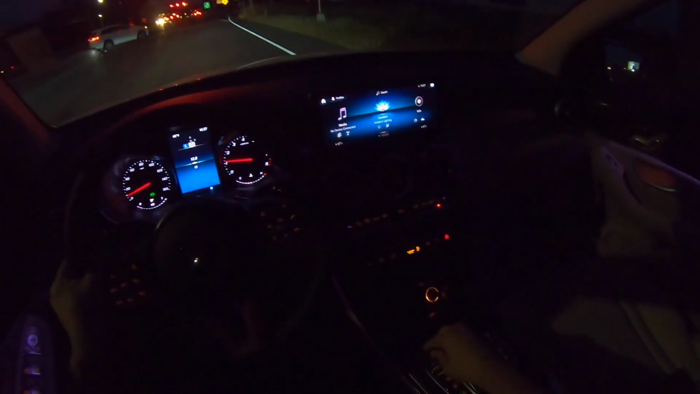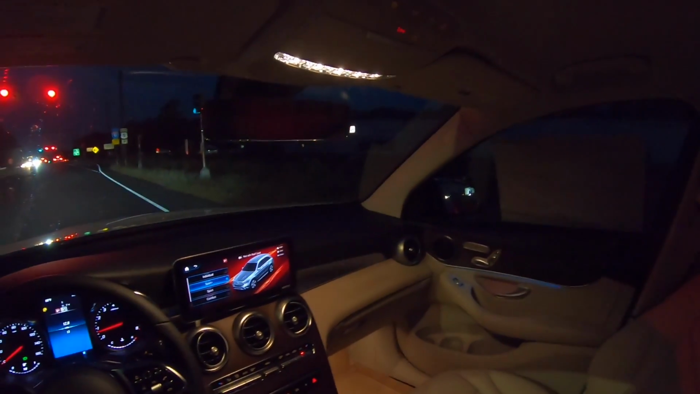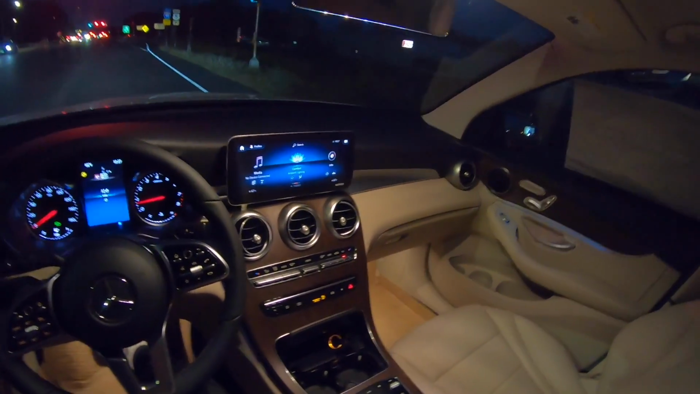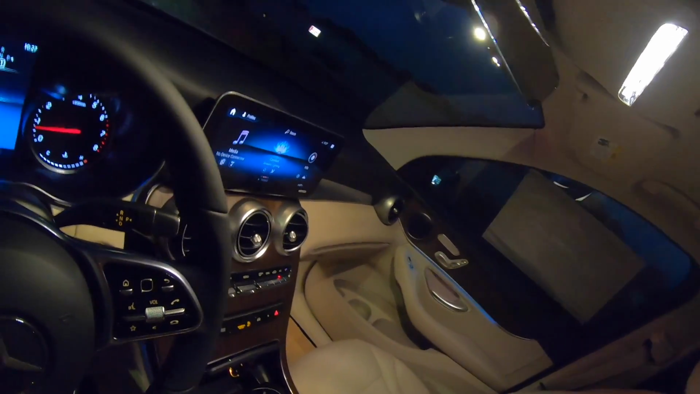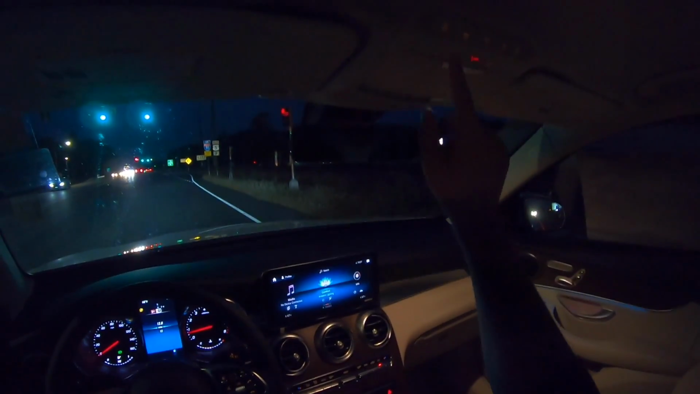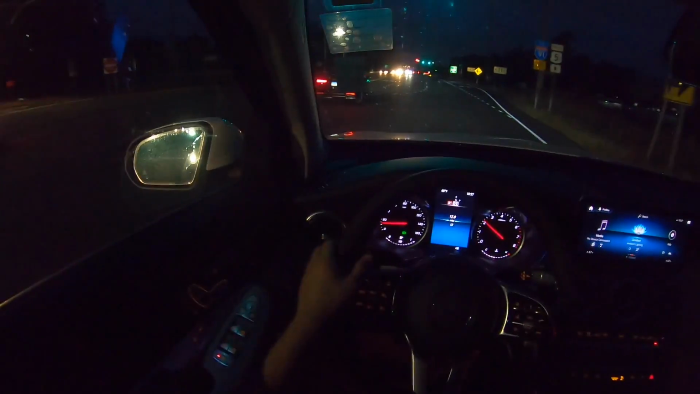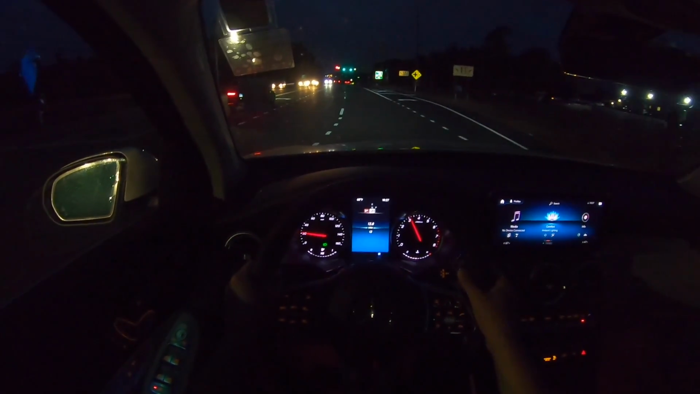I'll go ahead and brake boost it here. Sport Plus, and here is a button to turn on all the lights. It just becomes very, very bright. And here is a button to turn on the lights. There's actually two lights for it now on the mirror. Oh, I didn't even brake boost it, but it's alright.